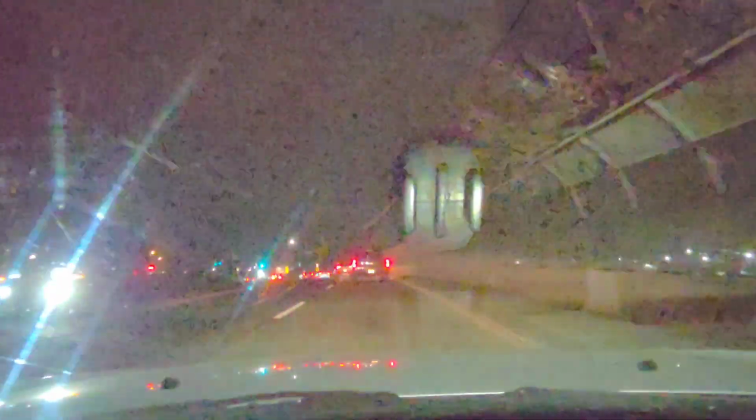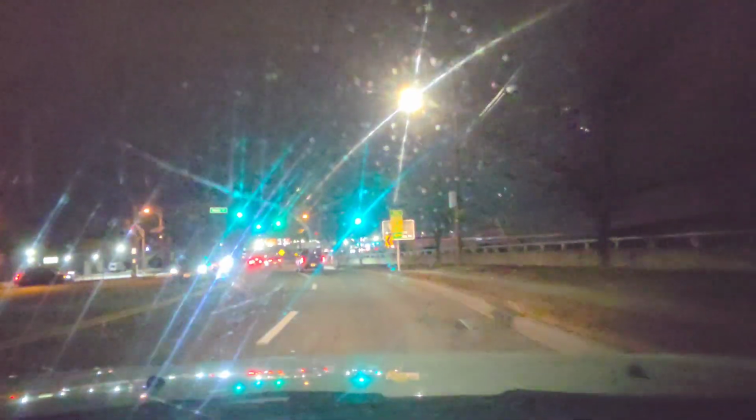I believe we're going over Route 80 or the Parkway. Which is it? I think it's Route 80. Oh yeah, I could see it's Route 80, and it is packed. It is extremely trafficy.